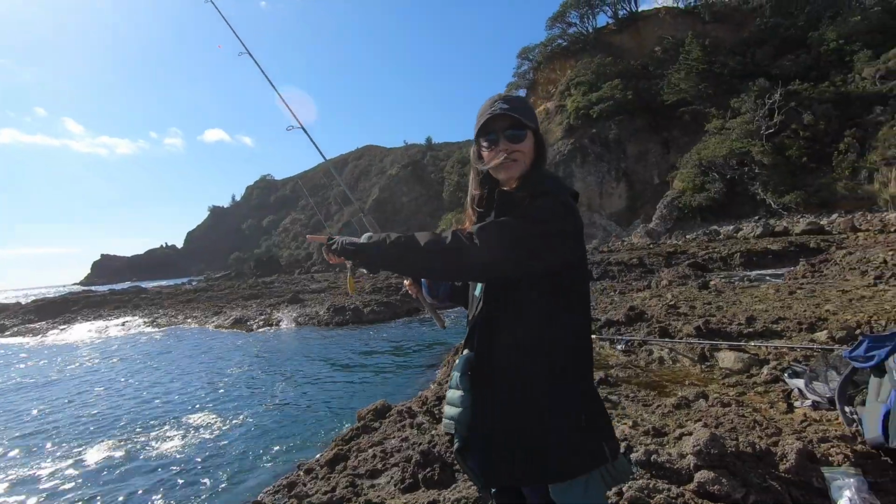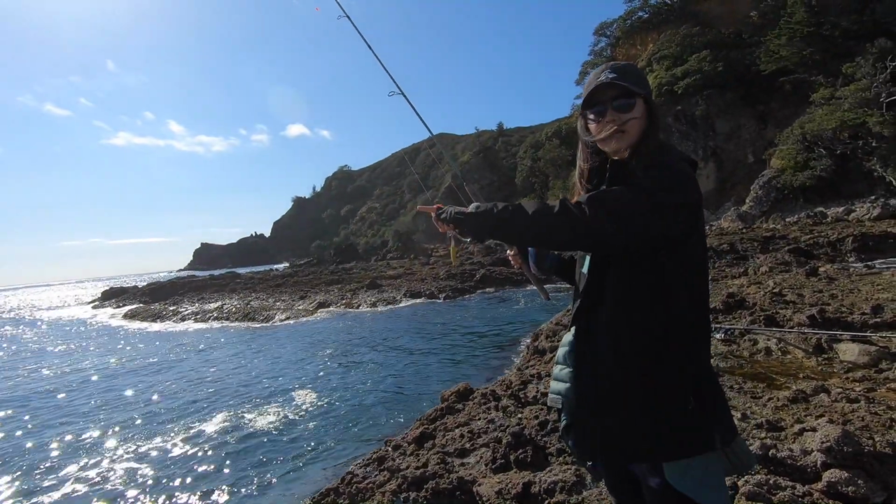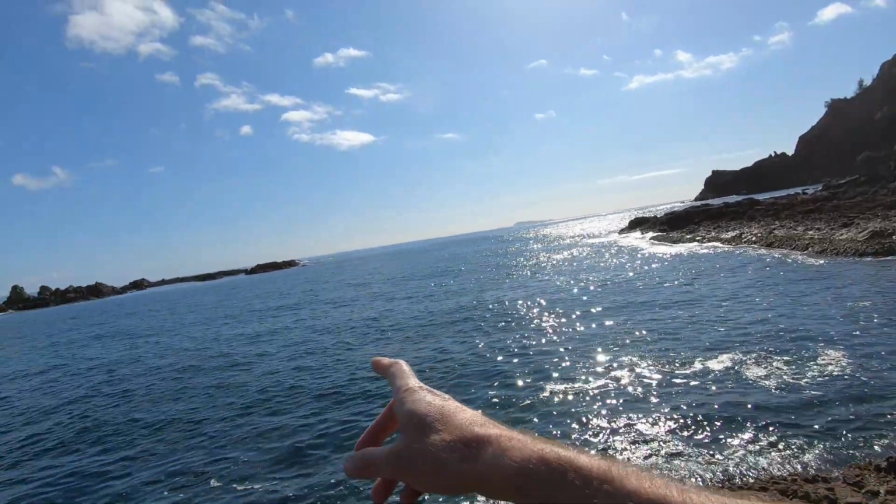This side is not snaggy. Can I cast on this side? Yeah, so this area here looks pretty good.